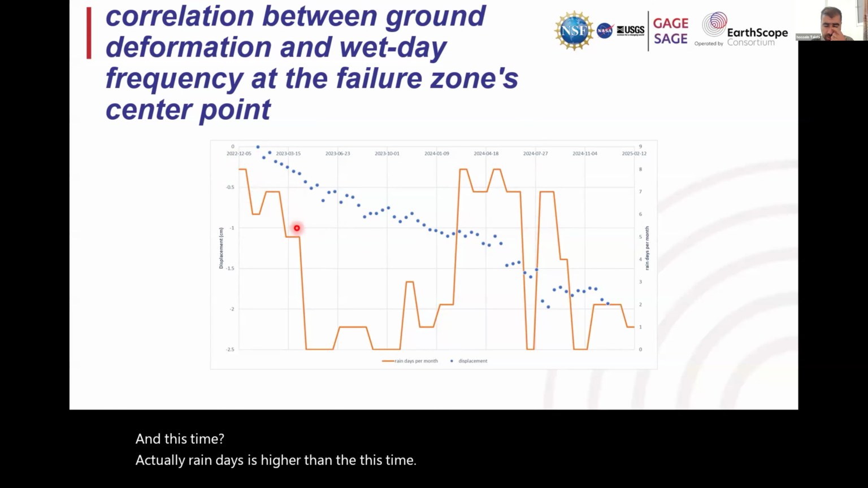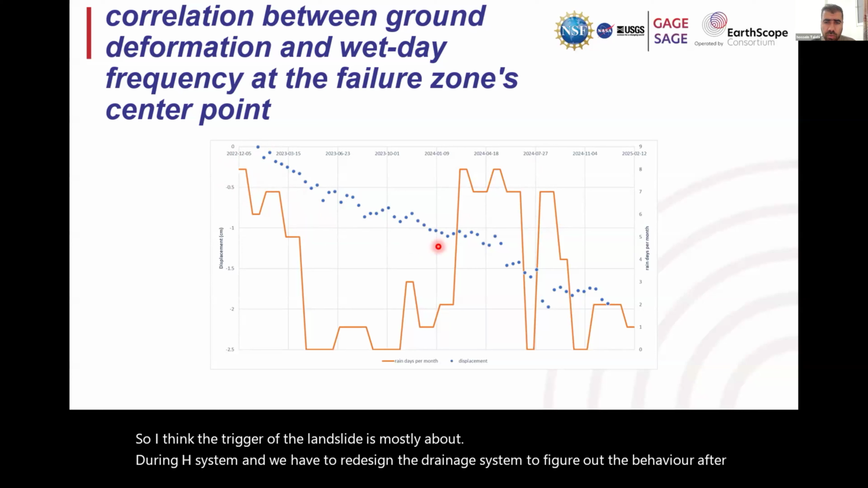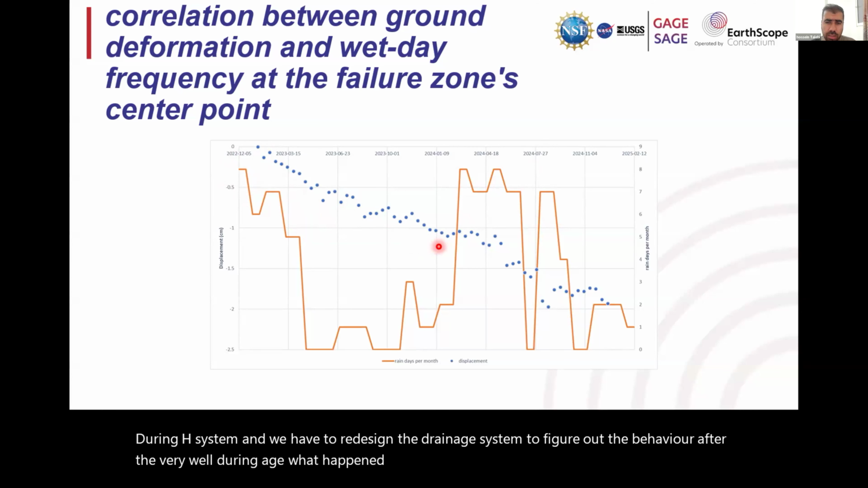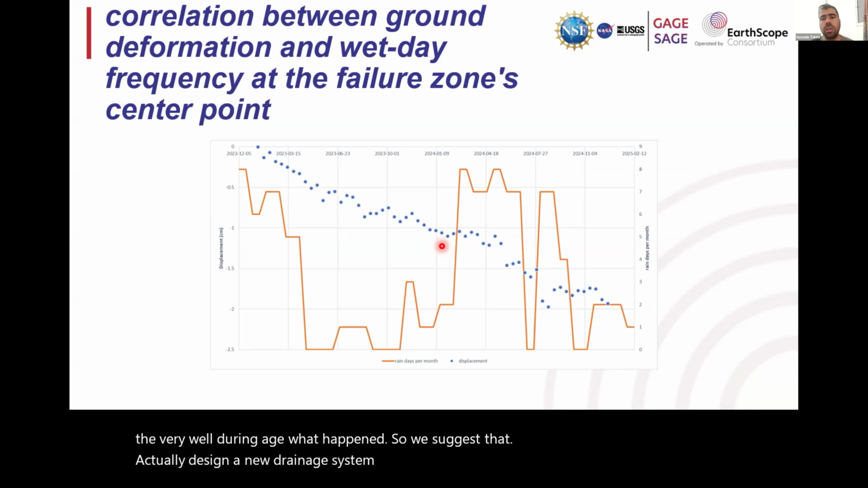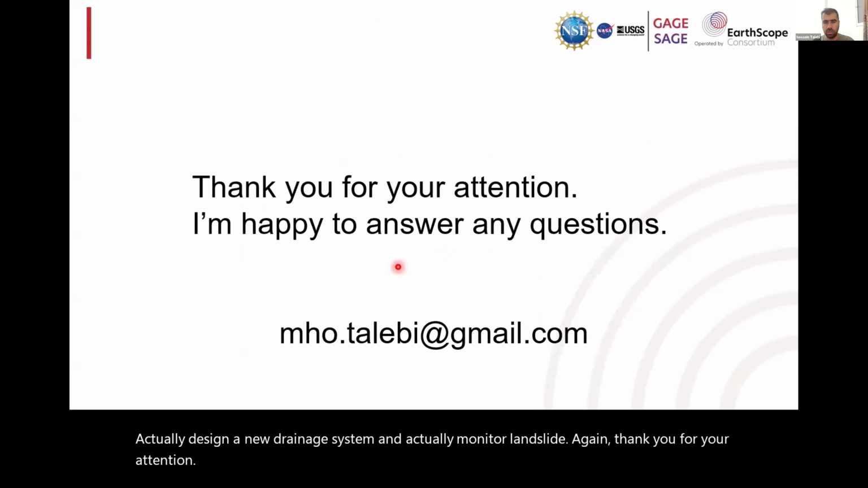So I think the trigger of the landslide is mostly about the drainage system, and we have to redesign the drainage system to figure out the behavior after the variable drainage, what happened. So we suggest to design a new drainage system and monitor the landslide again. Thank you for your attention. I'm happy to answer any questions.